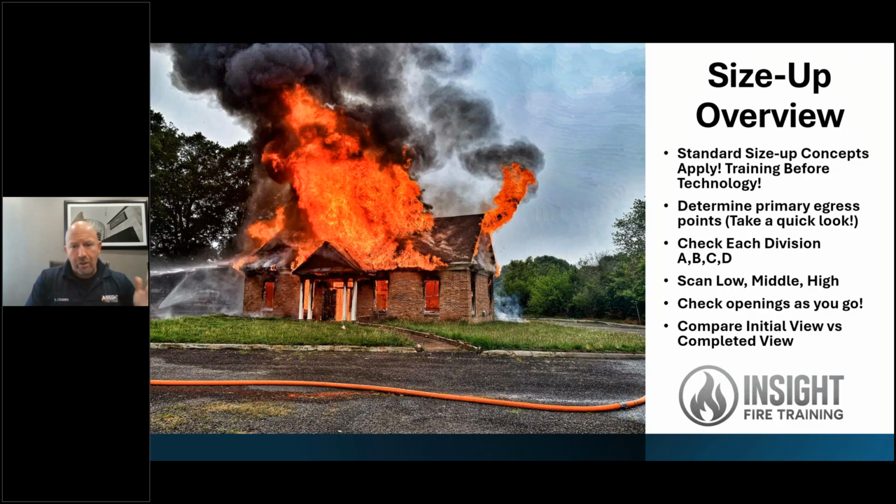We do our 360 and look at the building with our eyes, and as we go around, we pick the camera up looking at each area: A, B, C, D. If you are a company officer and have the fortune of having a crew with you, you send a crew to the primary egress points to check it. Why would you do that? Because they're running away from the fire, you're going towards the fire. As Kyle Romga says, Indian companies don't find victims, they discover them.